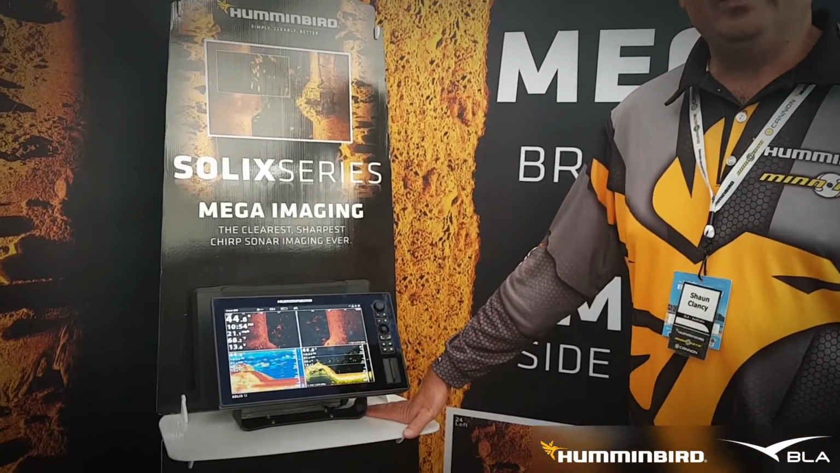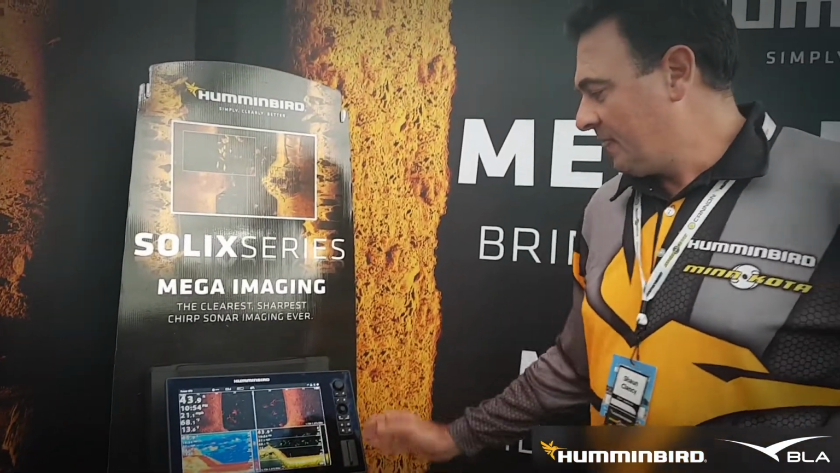Sean Clancy here for another trade talk, and today we're looking at the SOLIX 12 Mega Imaging Unit. SOLIX is the latest range in the new Humminbird stable. It's available in 12-inch as well as 15-inch. 15 is the biggest unit we've ever run with Humminbird.